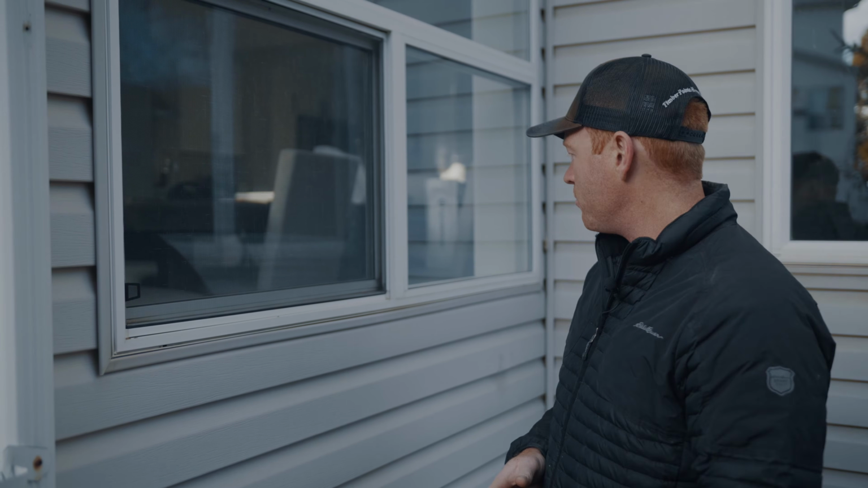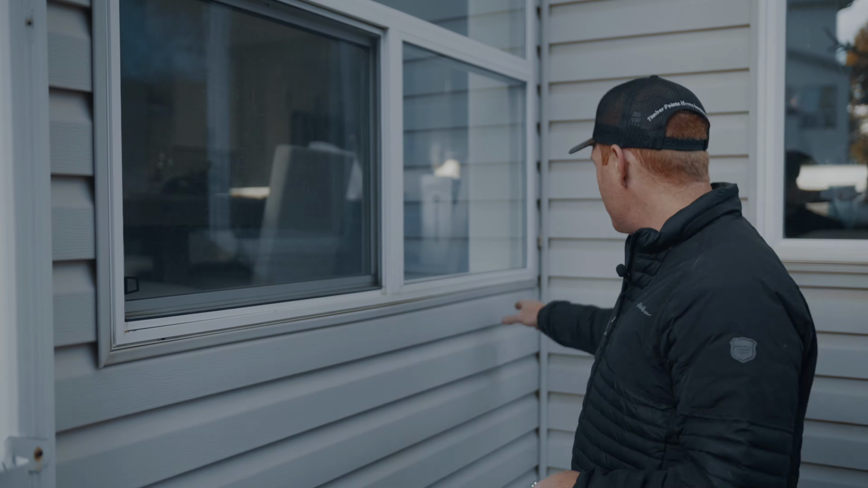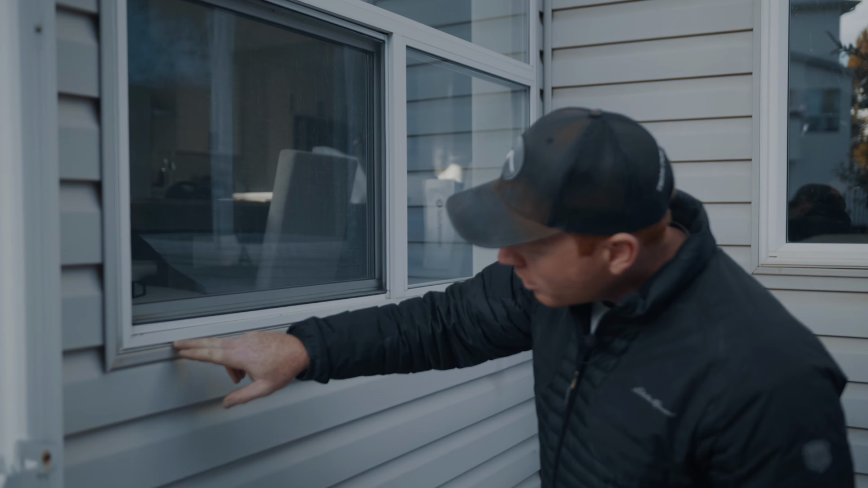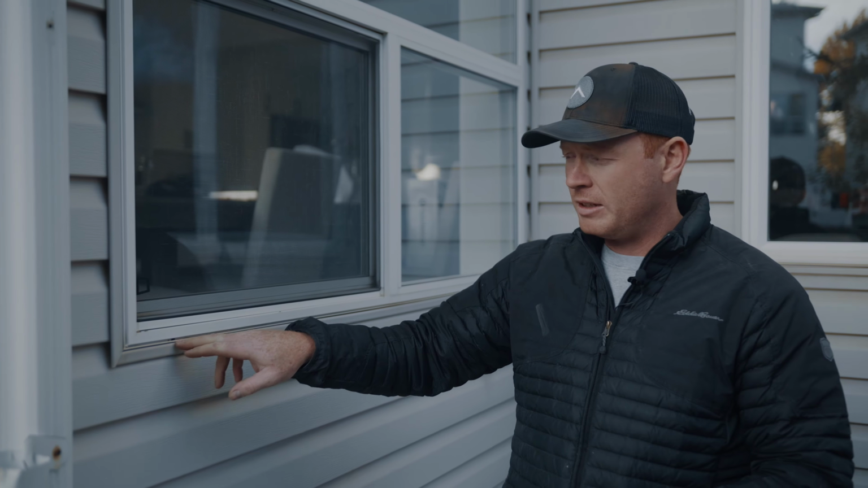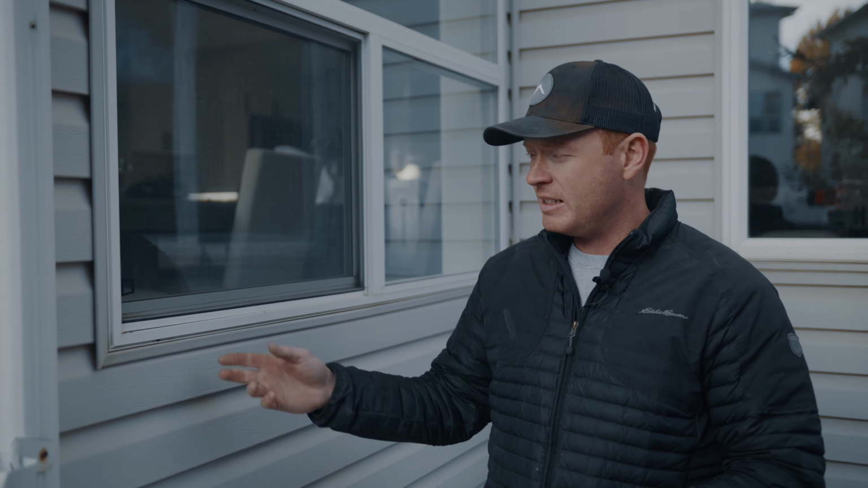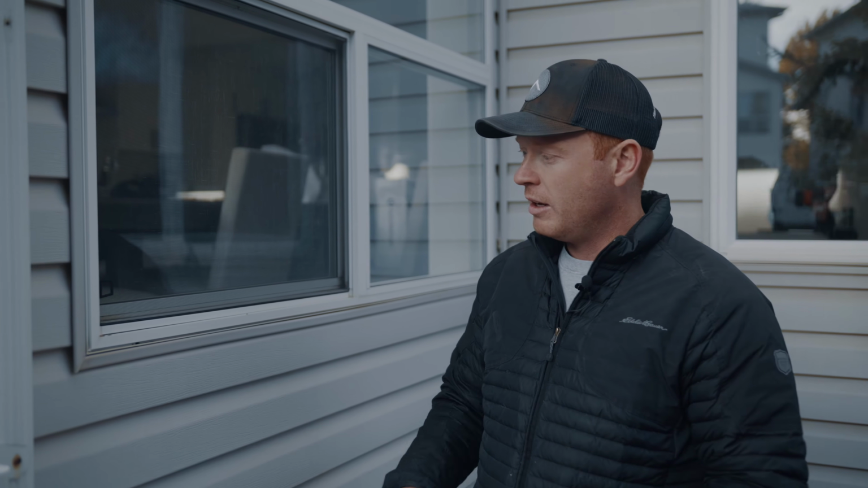One thing I like to point out on these types of windows is the drain holes. You can see there's just these two small little holes. You could barely fit a paper clip through there. Those are going to clog so easily that there's no way anyone cleans these out, so it could lead to more issues. Ecoline's got the big holes, and that helps to drain water. That's what they're there for. Why would you put these tiny little holes in there? It's beyond me. So we'll go around and check some more windows out and see what we can find.